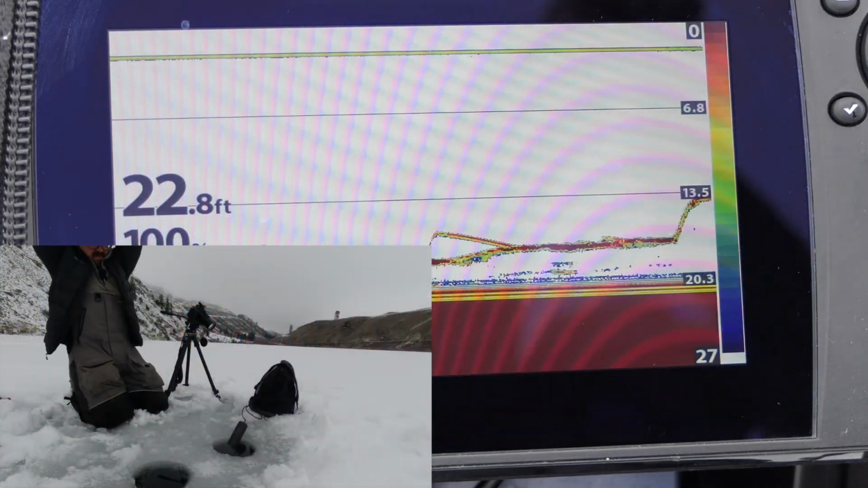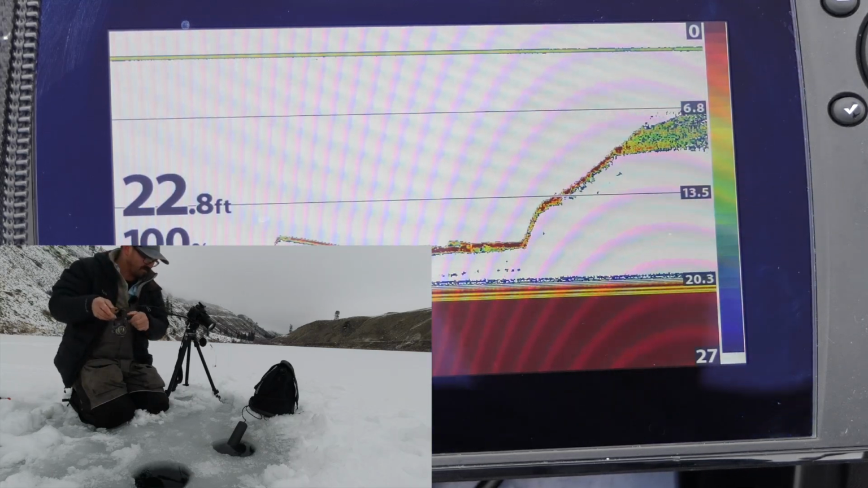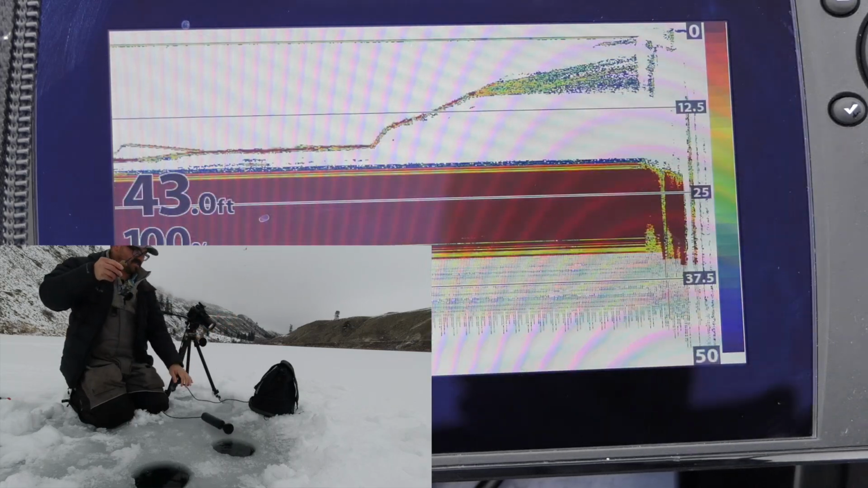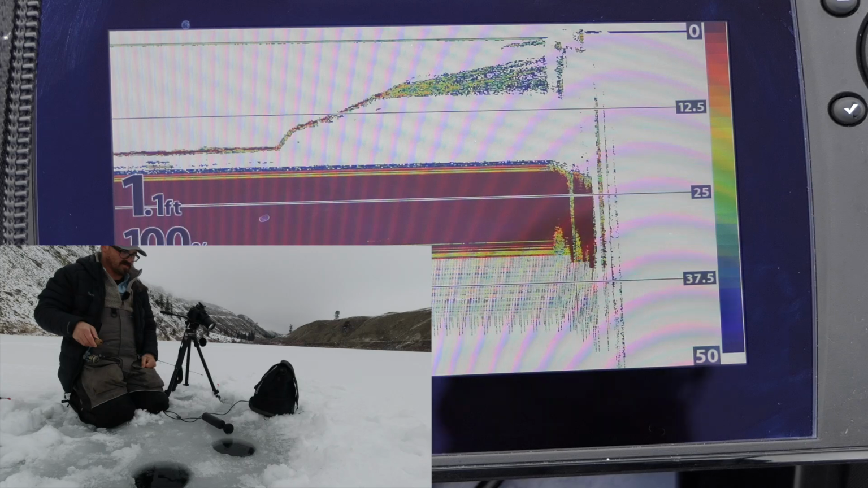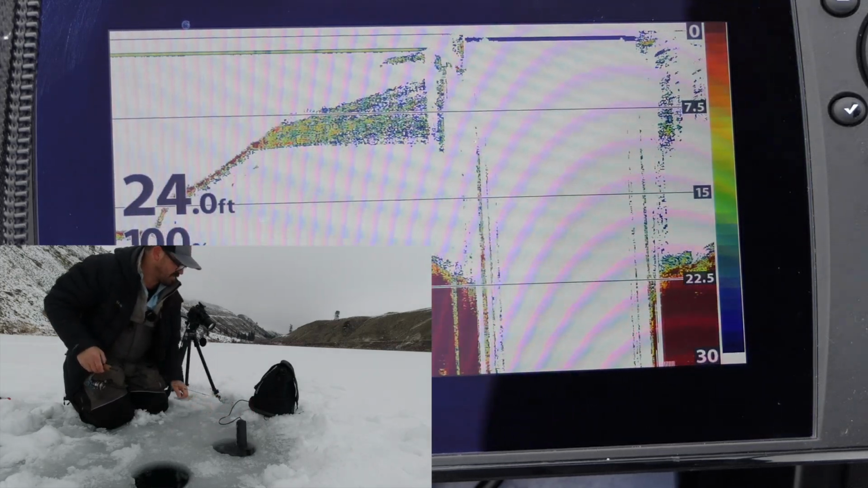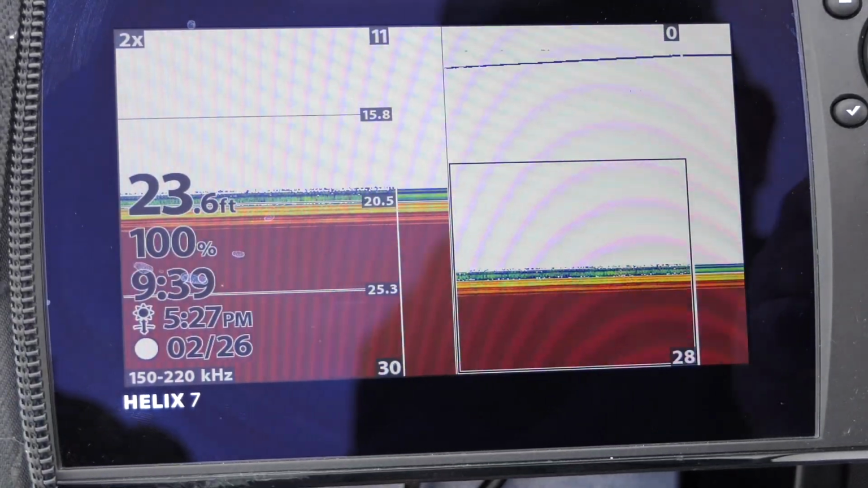There we go, got him. You can see me bringing him up now. I often will pull my transducer out of the way so I don't tangle on it. Oh, I lost him. It was a nice rainbow. Dang it. Alright. Lost him at the hole. It happened. Okay, now let's look at flasher setting.